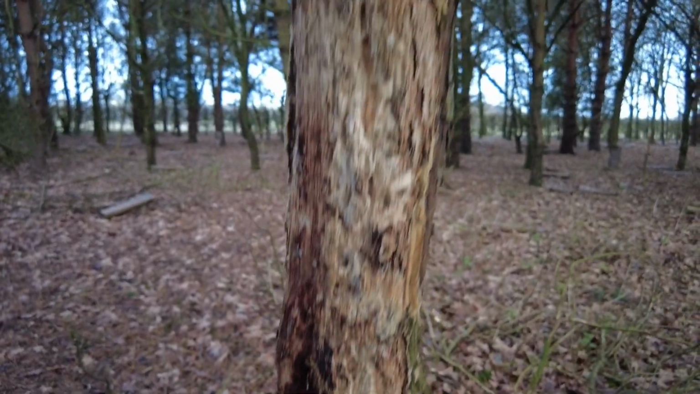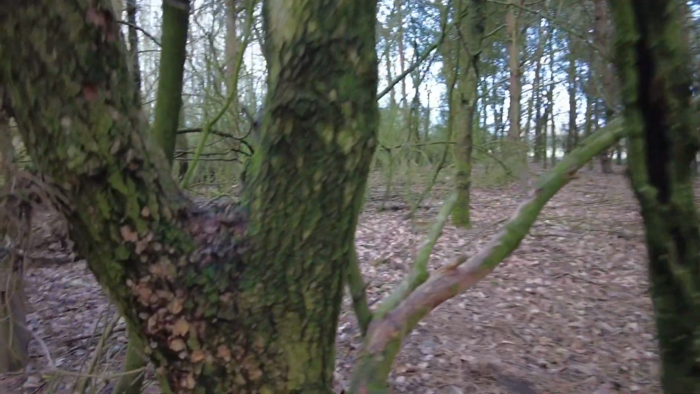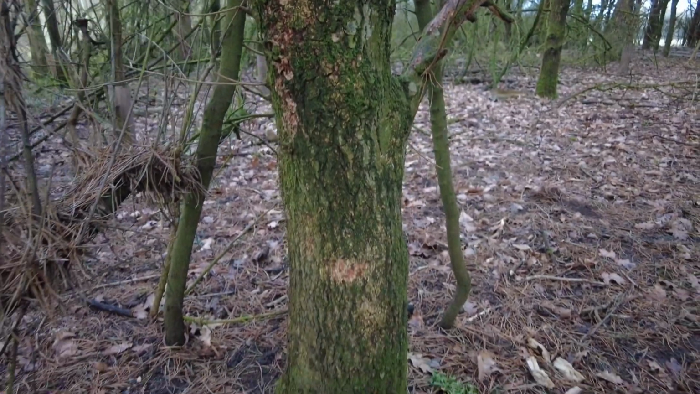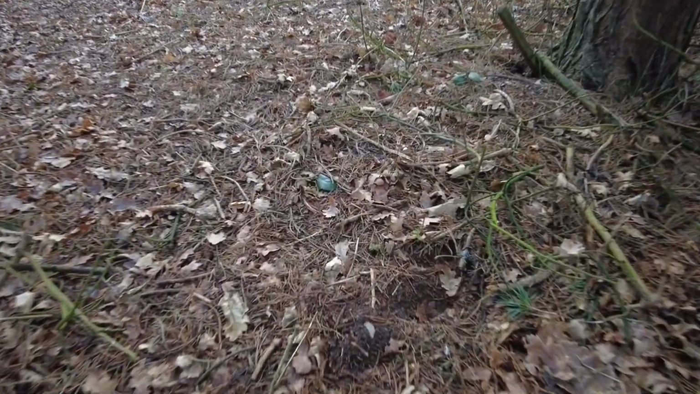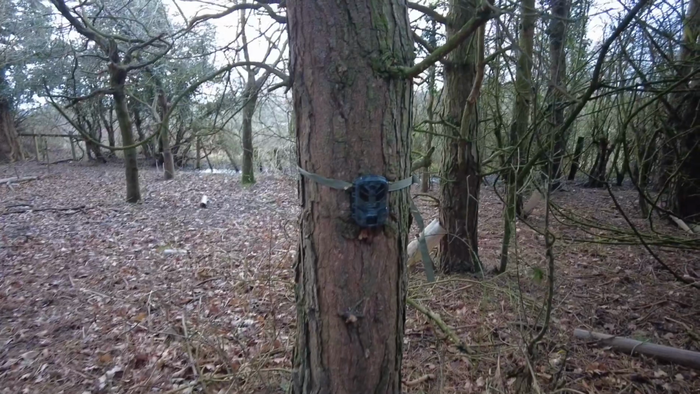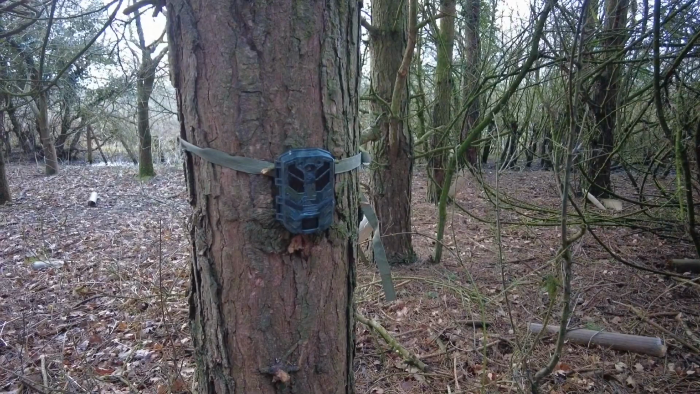I did actually put a bit of suet on the tree, and I can't see any suet anymore. I put suet on this tree as well, and I can't see any, so I'm hoping that's a sign that something's been around and been knocking about this area. Can't really tell from the ground whether there's been any action. Difficult to say really. There's a bit of a burrow in there, but that's just going to be a rabbit. Hopefully we've got some badger stuff. The camera's there, so that's good. So I'll take the card out and we'll see if I can have a little look.